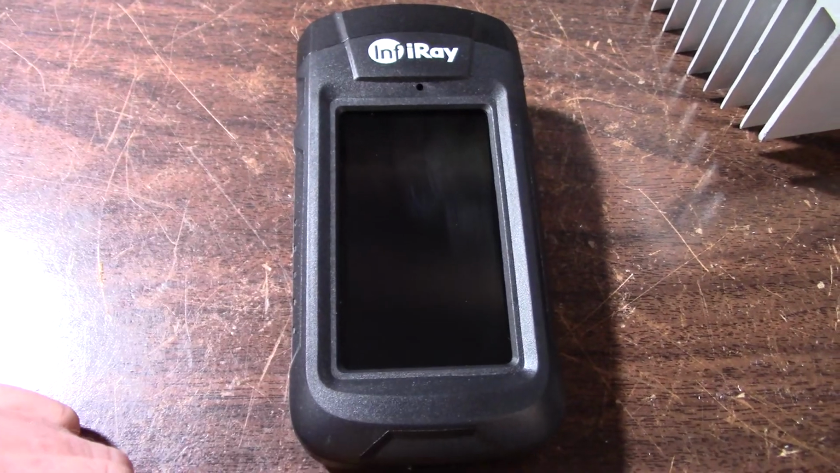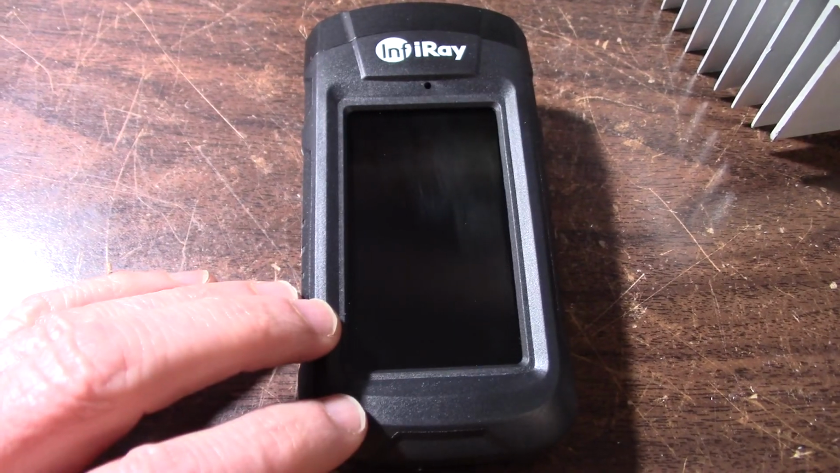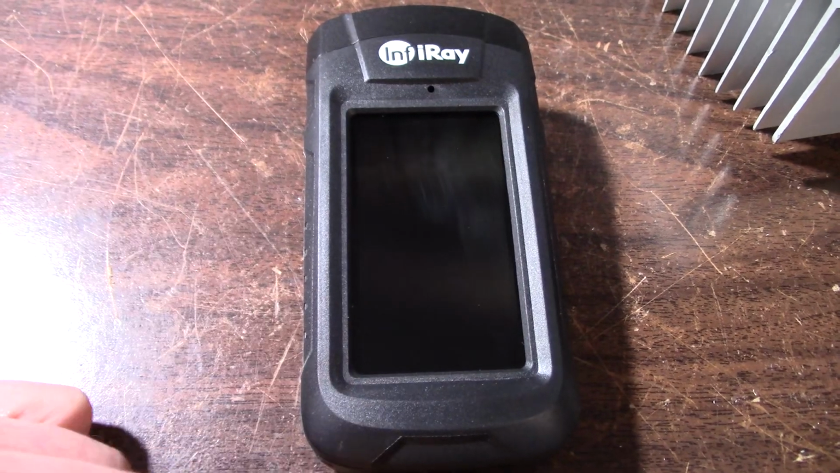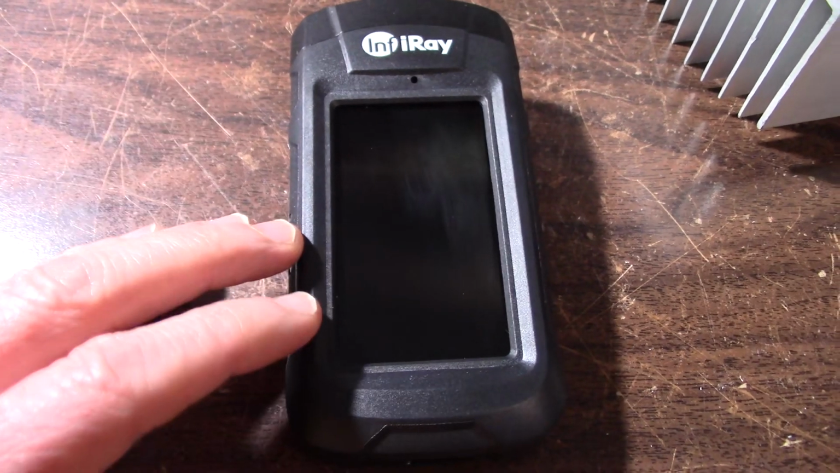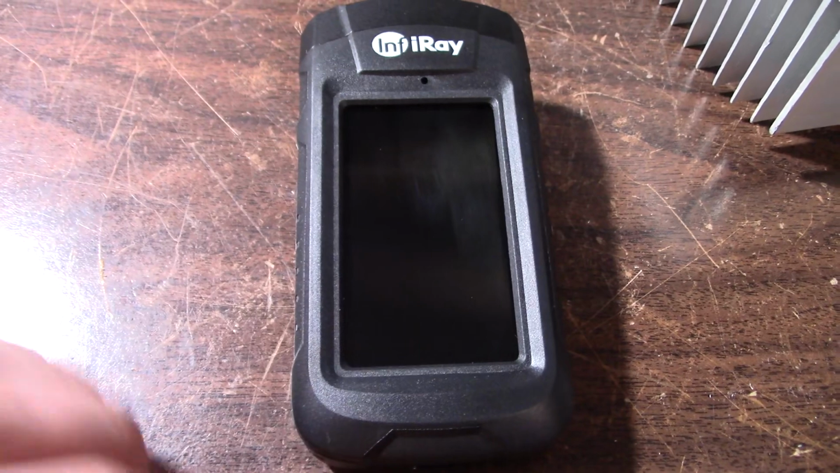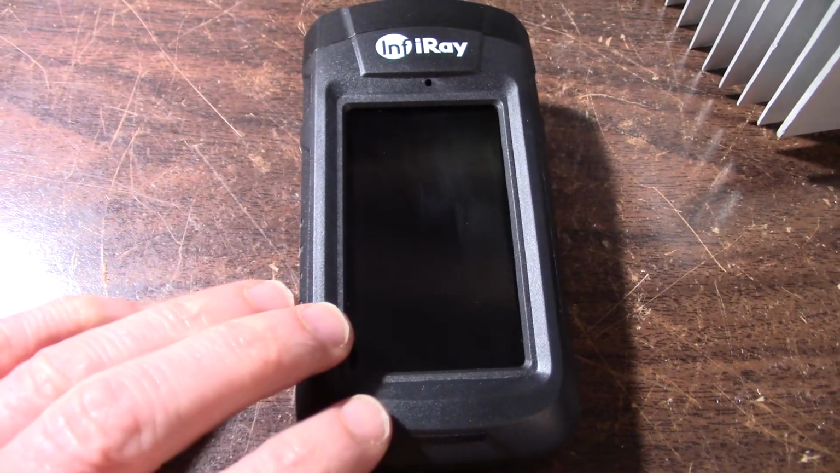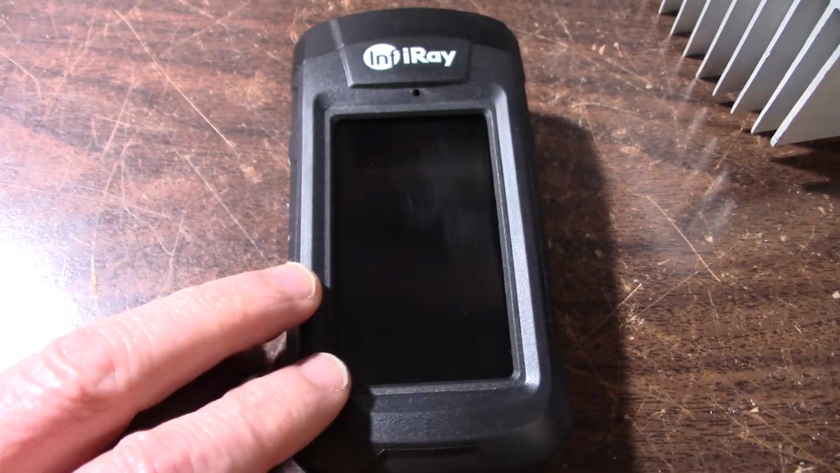Some of what I showed in the video, like checking how well insulated your house is, looking for potential voids in the wall where there's no insulation. One time my friend's cat got away. It went up a tree in his neighbor's yard and he couldn't find it. It would be able to detect the animal's body temperature, and you'd see it in the tree. So yeah, just tons of uses for this.